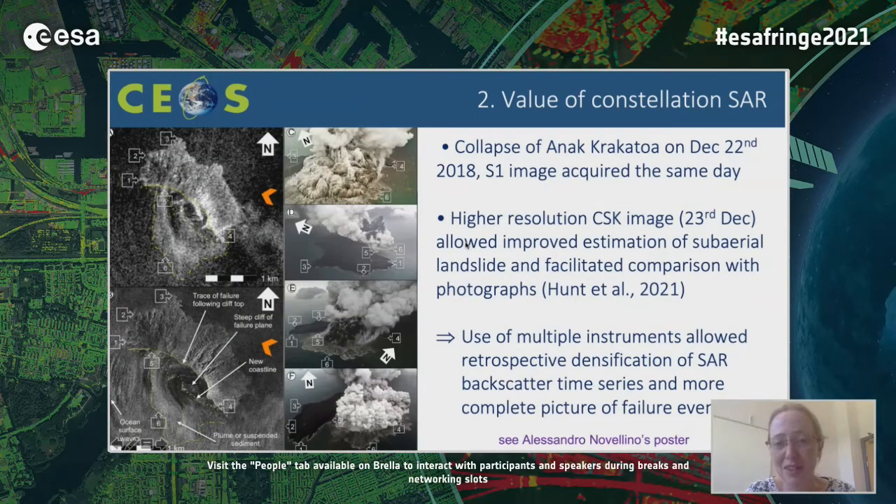I'm just going to illustrate that with an example from Anak Krakatau in 2018. There was a Sentinel image acquired on the same day as the eruption, but there was some ambiguity in how to interpret it. It's a little bit challenging at the lower resolution, but a Cosmo-SkyMed image acquired the next day really allows us to look at the shape of the new island, and that image itself is important for constraining the sliding slope and the total landslide volume of the collapse during this failure event. But more than that, the use of multiple SAR satellites really allowed the time series of the change in the shape of the island to be densified and allows a much more detailed analysis.